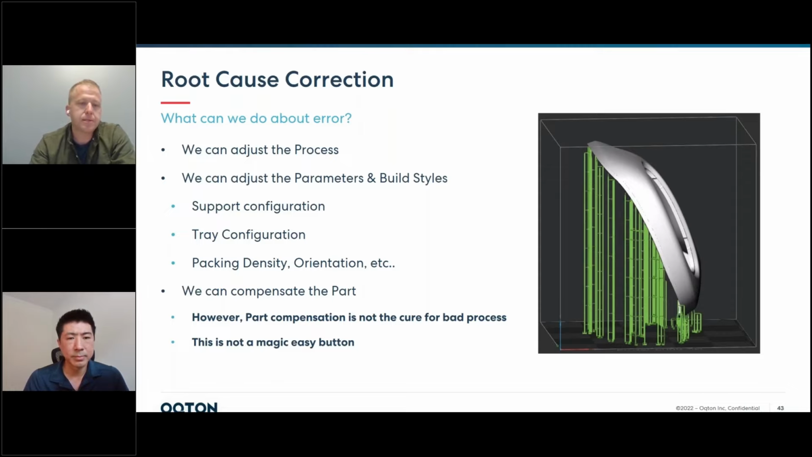But there's a lot that can be done to compensate errors or to correct or remediate errors by just simple orientation, build style parameters, and supporting strategies. Those are things that typically you're going to need to develop. It's not good enough to just bring a part in and blast it with supports and say, okay, that's great, because that has a direct connection to part quality and finishing time and things like that. So it's always a careful balance in a production setting to use the minimum amount of support you need so that you can not only reduce the amount of work after it comes off the machine, but also keep quality static.